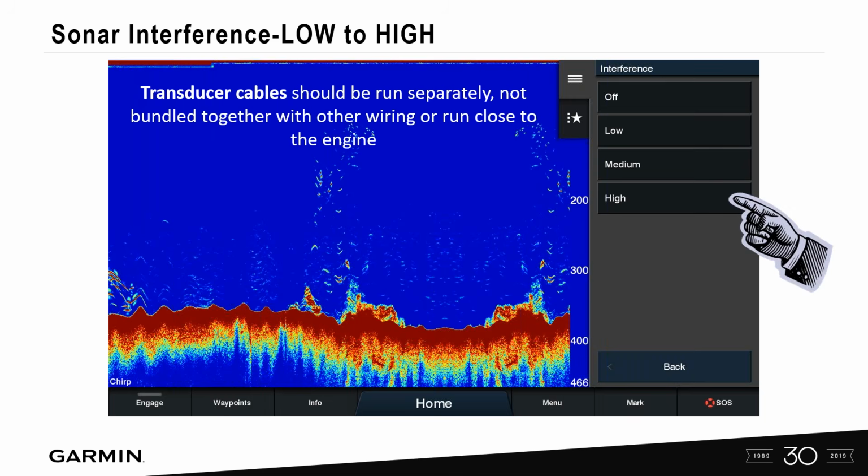Transducers should be run separately, not bundled together with any other wiring or run close to the engine. It's kind of a joke: what's the hardest place to install electronics? It's on a boat, because it's hard to follow all these rules, since generally you've got one chase tube. But if there's any way that you can separate that transducer cable and keep it away from other power cable sources, you're going to lessen the possibility of noise on the screen itself.